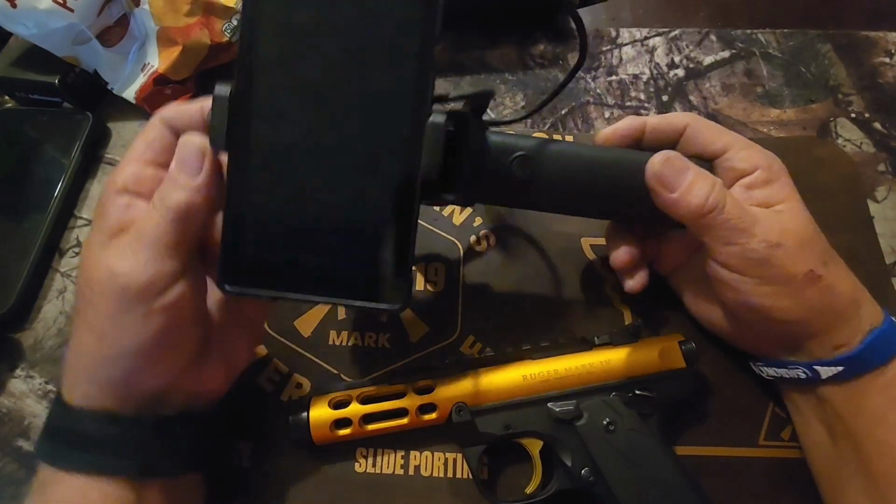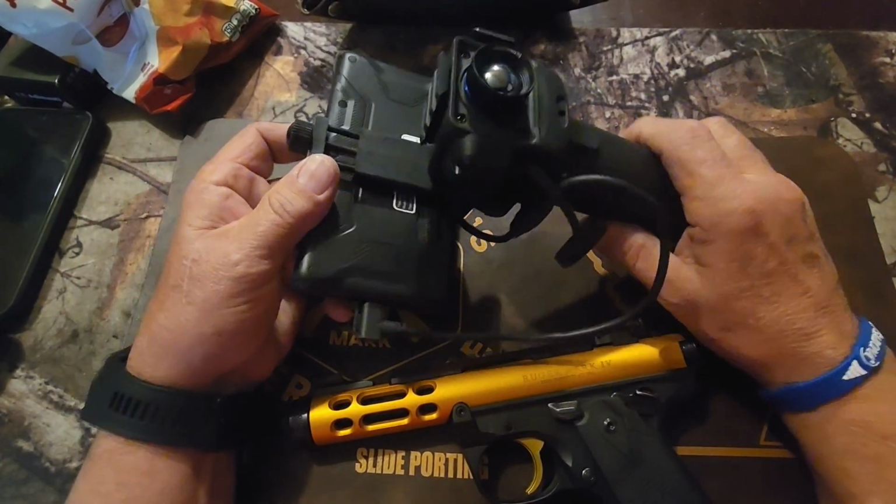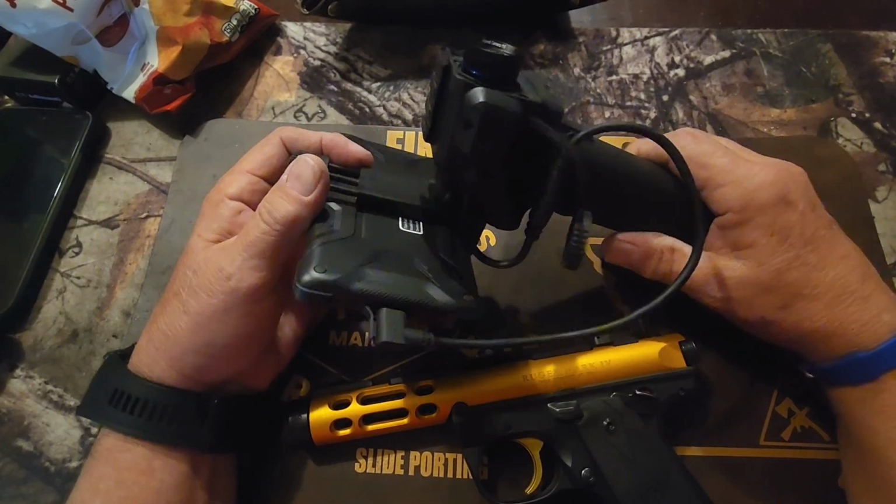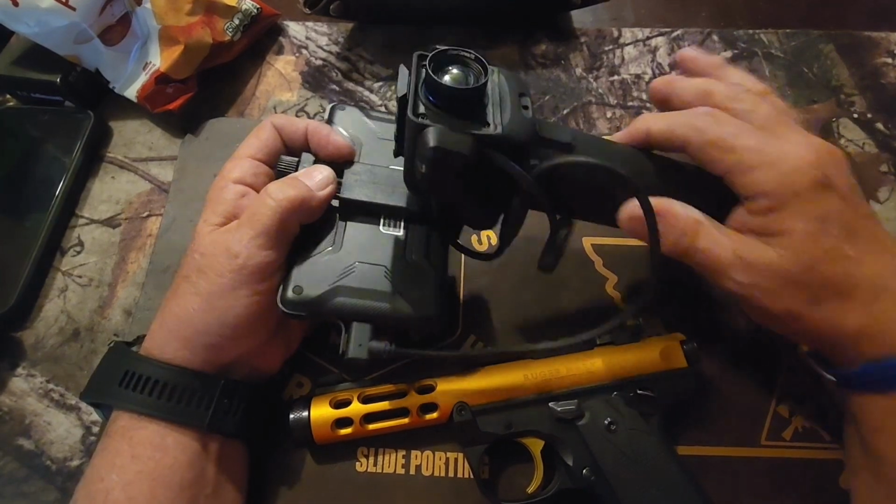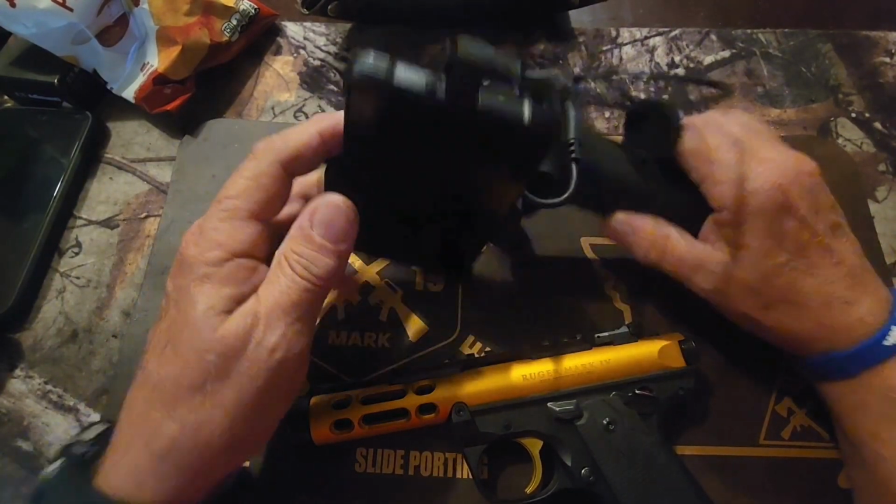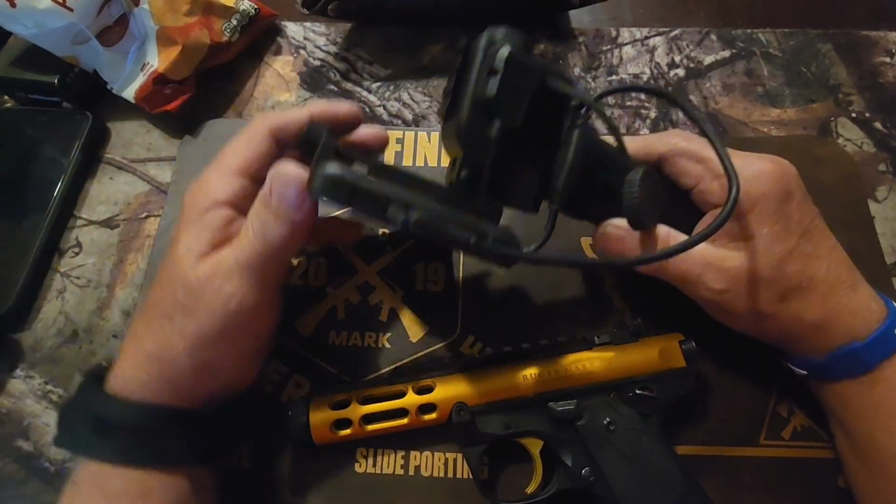If you've watched this channel at all, you have seen the ThermalMaster T2 Max on here. It's a 256 to 512 thermal viewer. Comes in this configuration here. This is the handle, the battery pack's in here. You've got your view screen that comes with it. And this little part right here is the actual thermal.